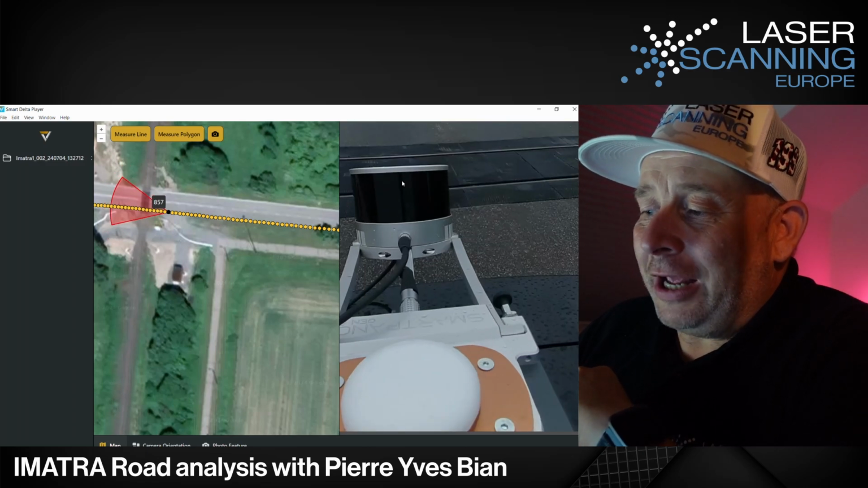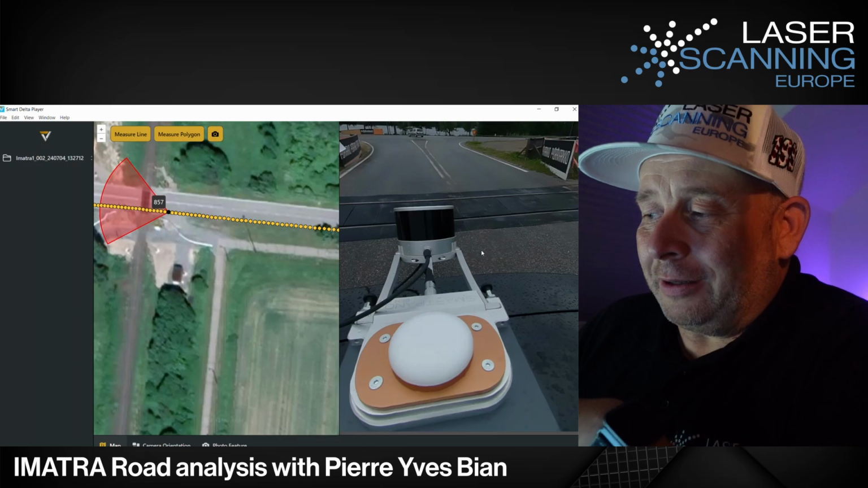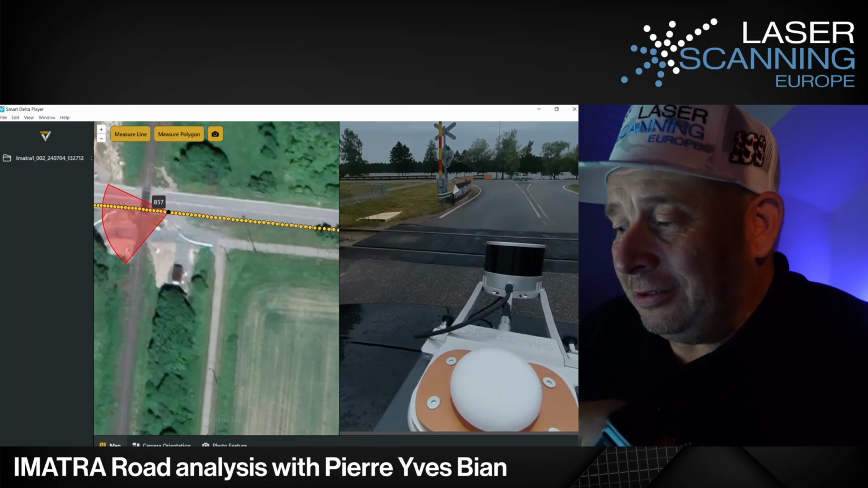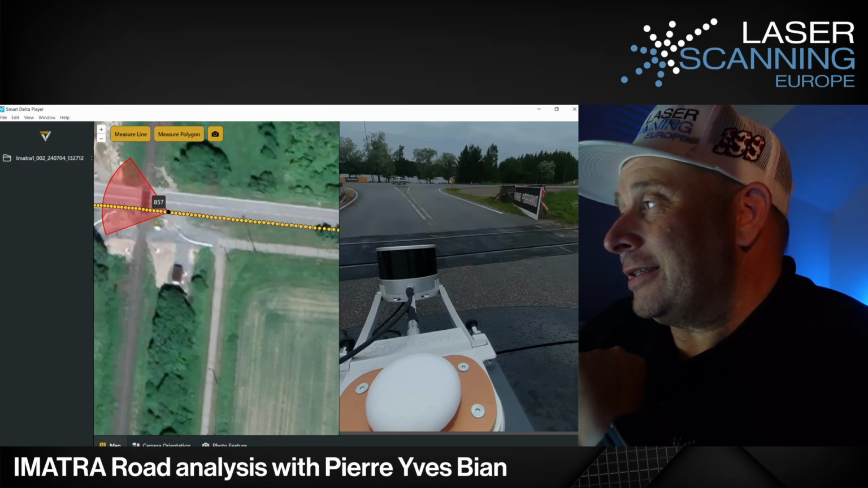And then we have here a laser system, and this allows us to capture not only panorama images, what we see here. It also allows us to get 3D point cloud information, and this I can show you later.